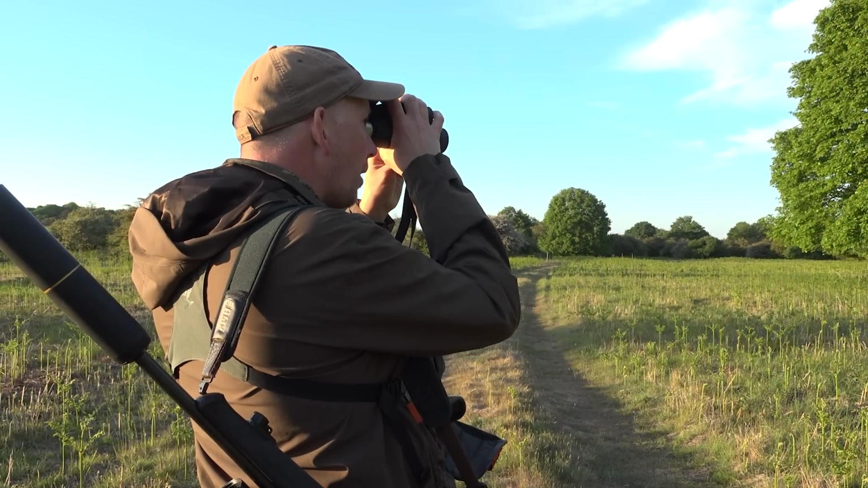Got a little muntjac in here, just creeping through the bracken. Don't think I'm going to get a shot on it.